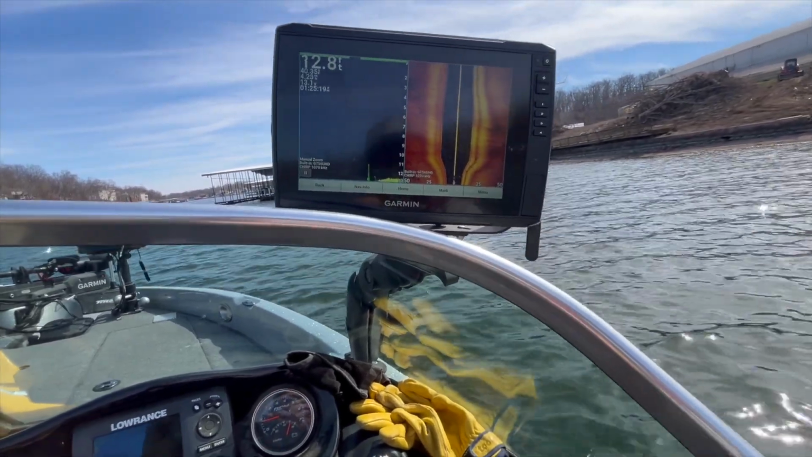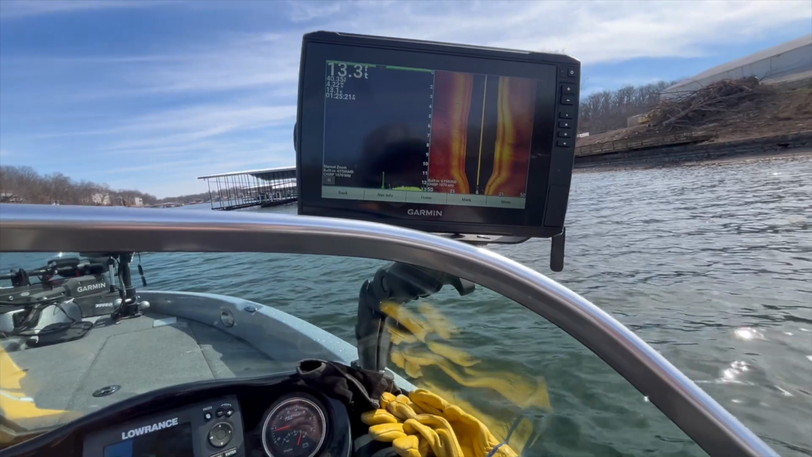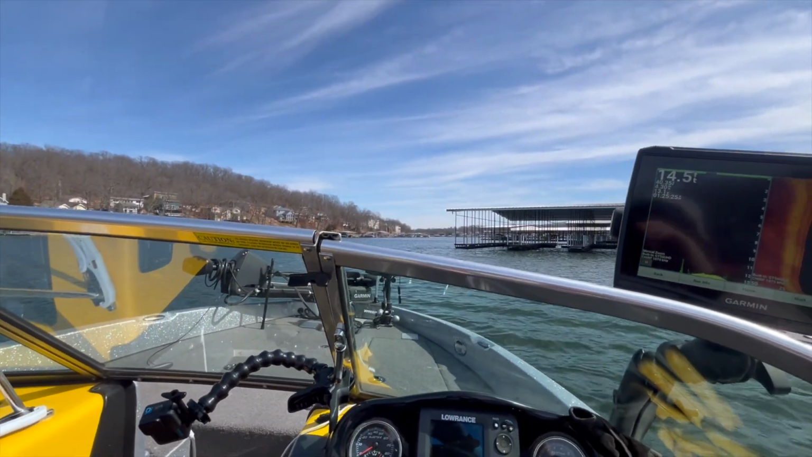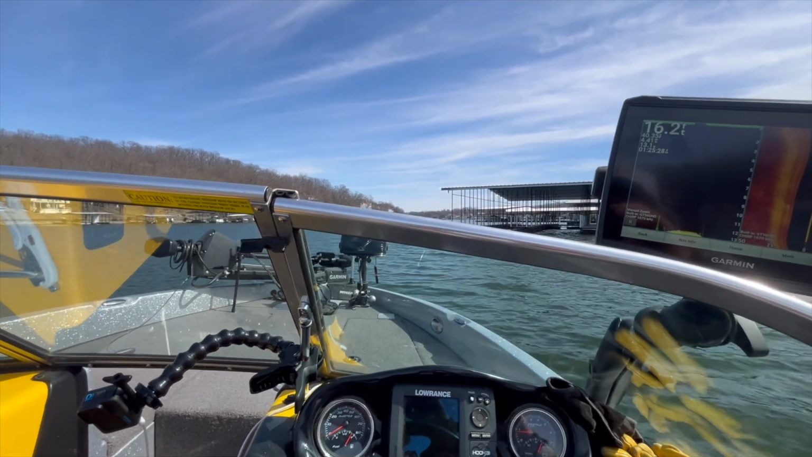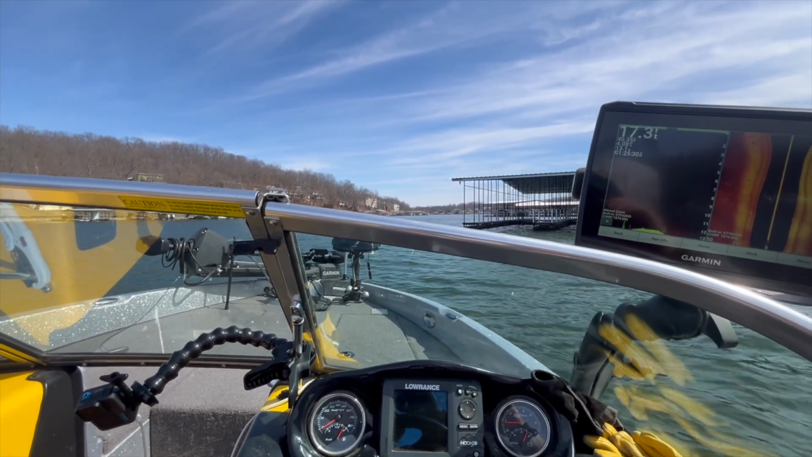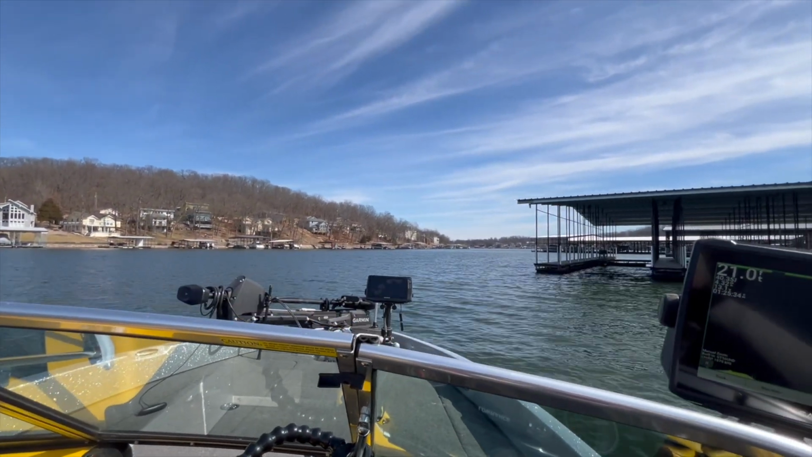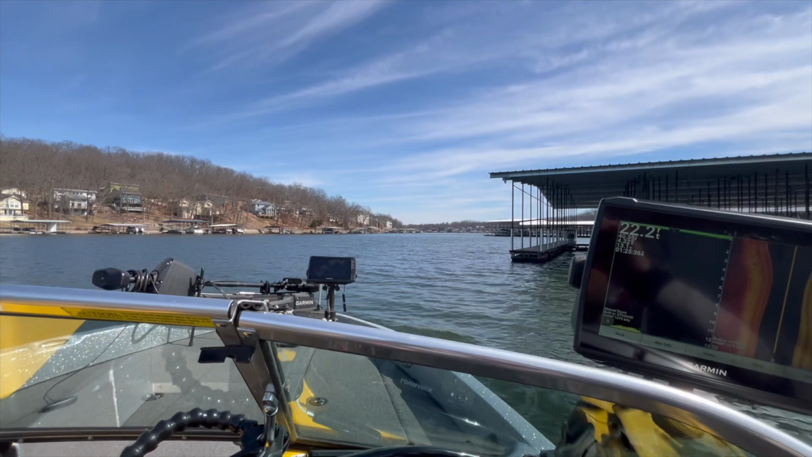So if I come across something interesting, I will check back in with y'all. But otherwise, it's a beautiful day today. A little chilly. It's in the 40s now, so a little windy, a little chilly, but otherwise it's a good day to be on the water.